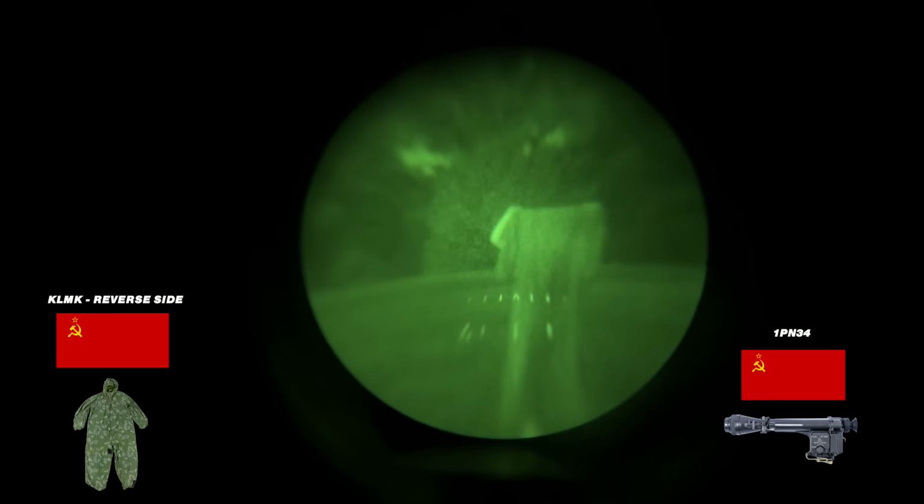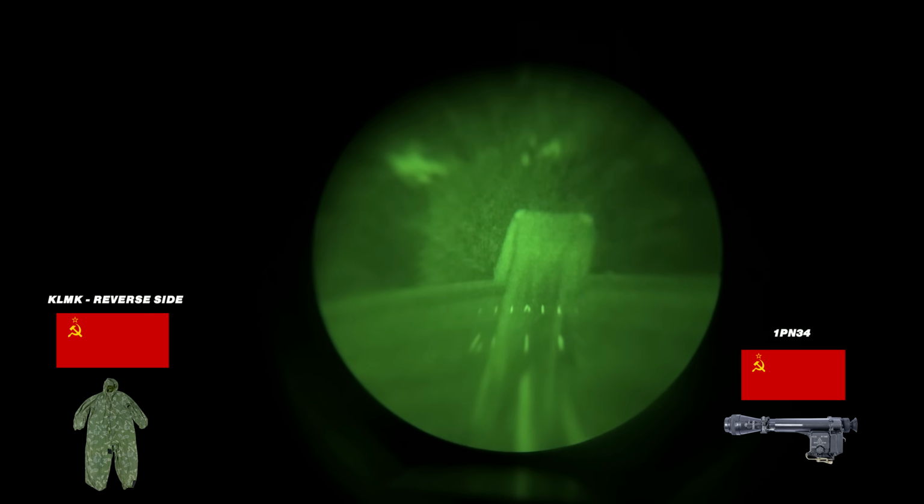Alright, so this is the reverse side of the KLMK. This is the one that's actually intended for night optics, and as you can see, it's performing pretty well. It's performing a lot better than the plain side of the KLMK. You can actually see less of the white splotches, and this was filmed on a separate night, so there's more moonlight actually casting down on it.